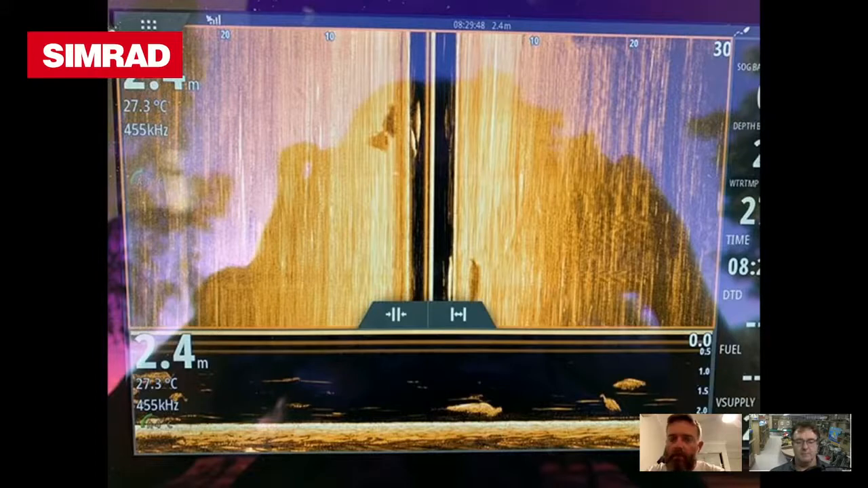If I do find something that looks really cool, then I'll definitely go back over it with 800 just to have a second look. And I find that on 800 you're quite limited in your range as well. So I can see on the top of the screen there what my range was on this shot. That's 30 meters out, and 2.4 meters of water. So I want that range more than definition, for lack of a better phrase, if that makes sense.